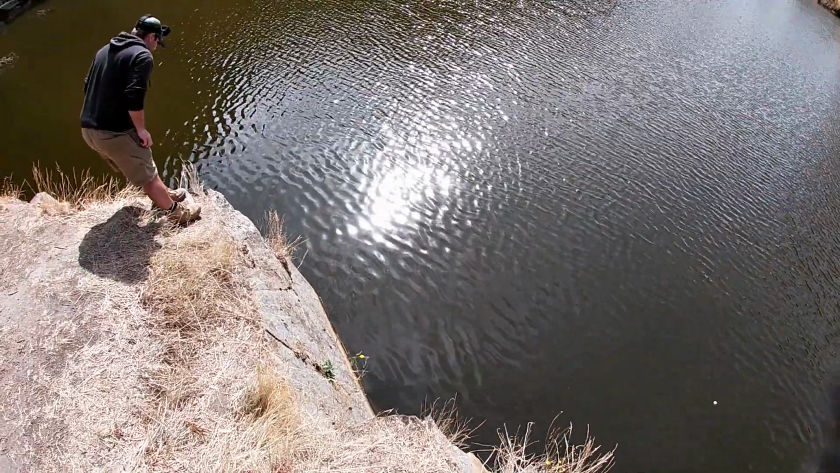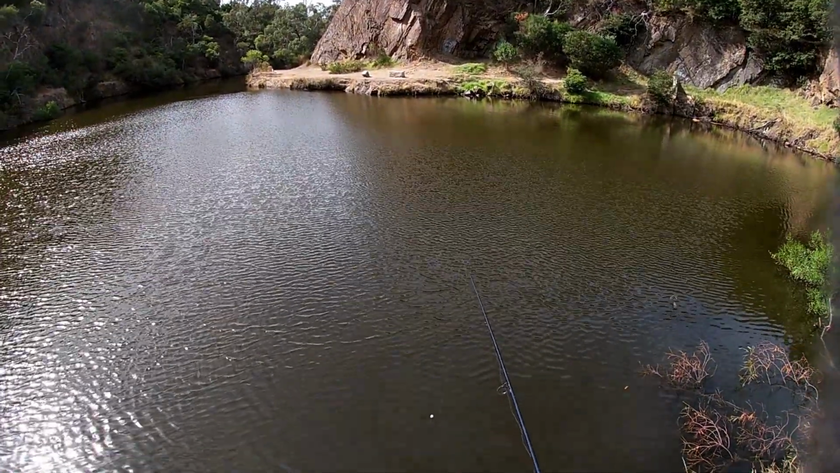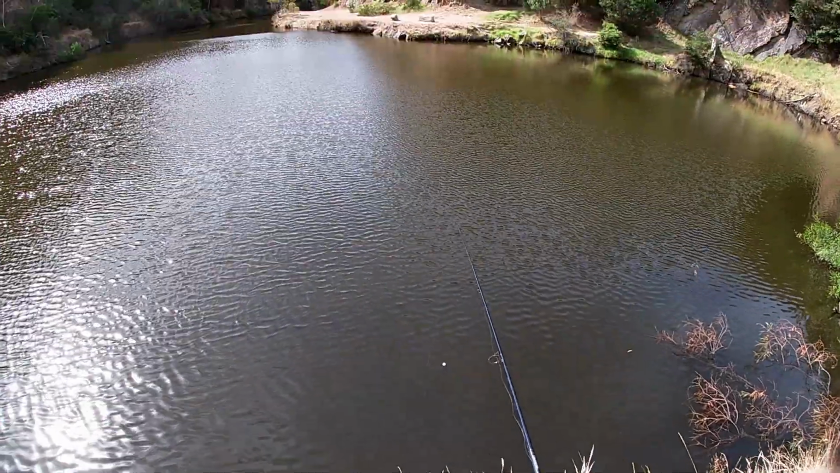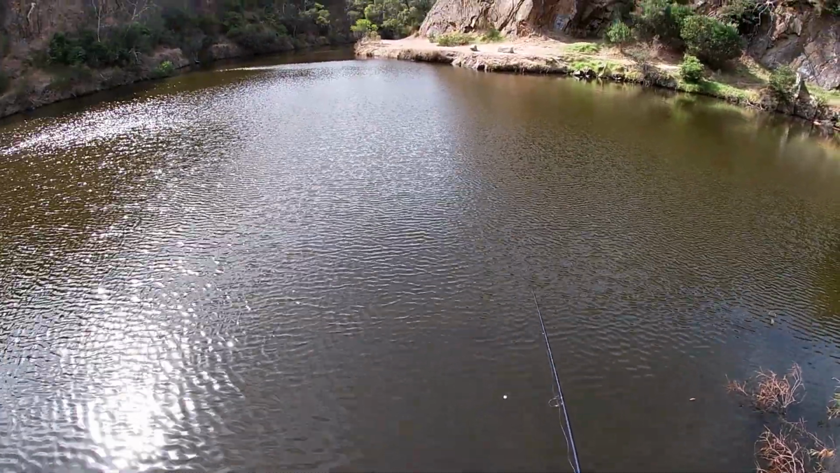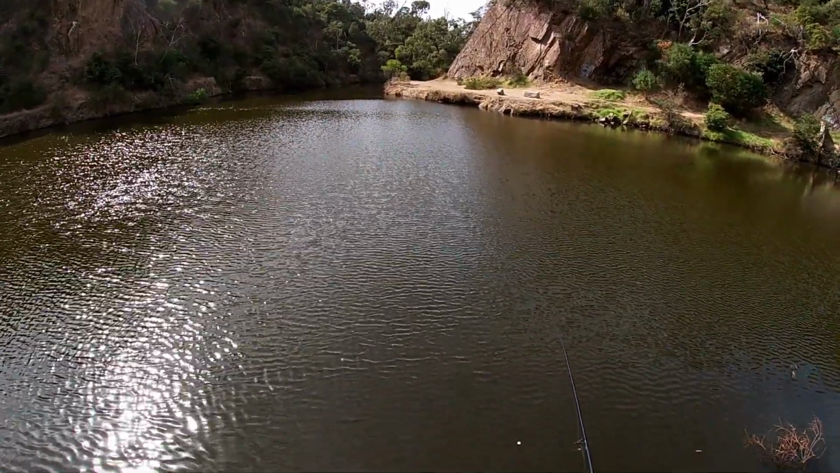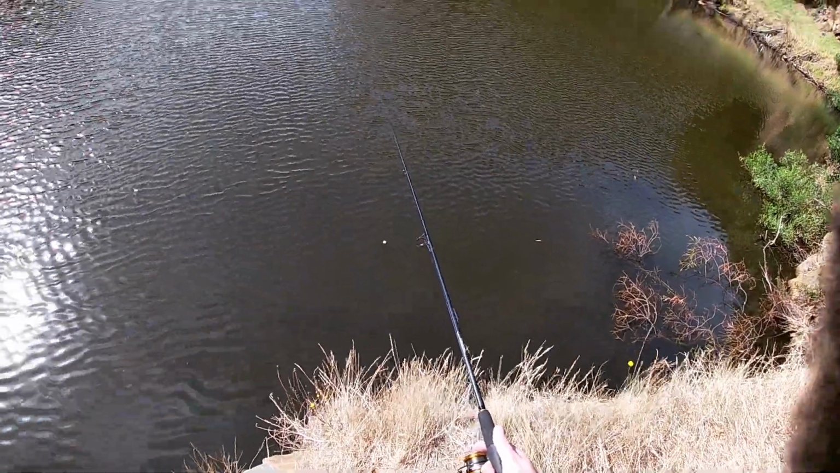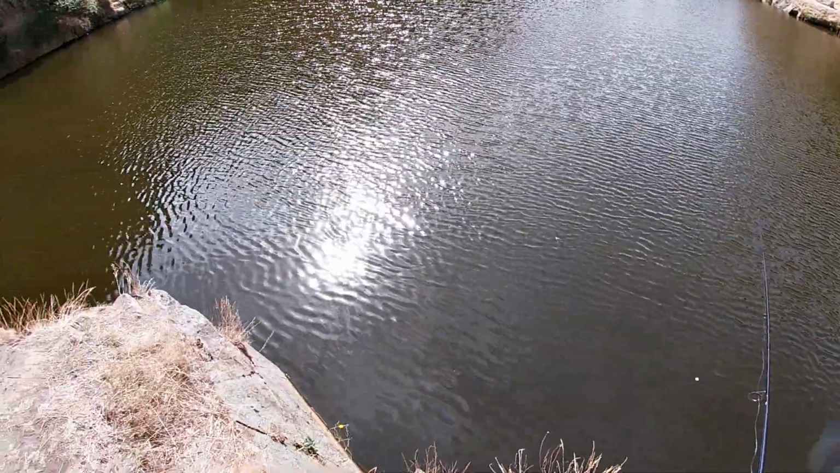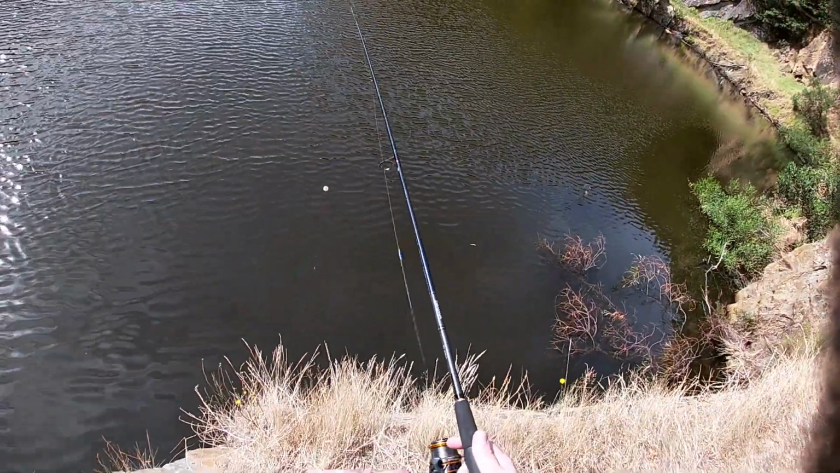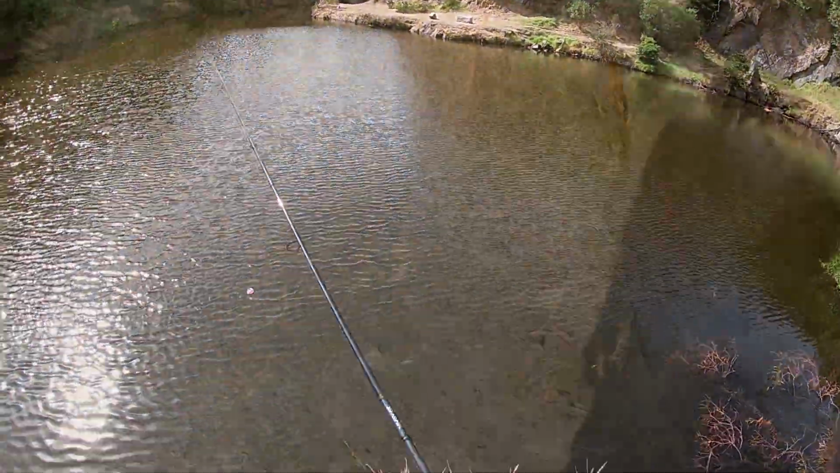Now that dirt there is pretty loose. There's nothing on this side, man. No, it's dead, isn't it? Yeah, we'll have to move. Let's move over to the lily pads.